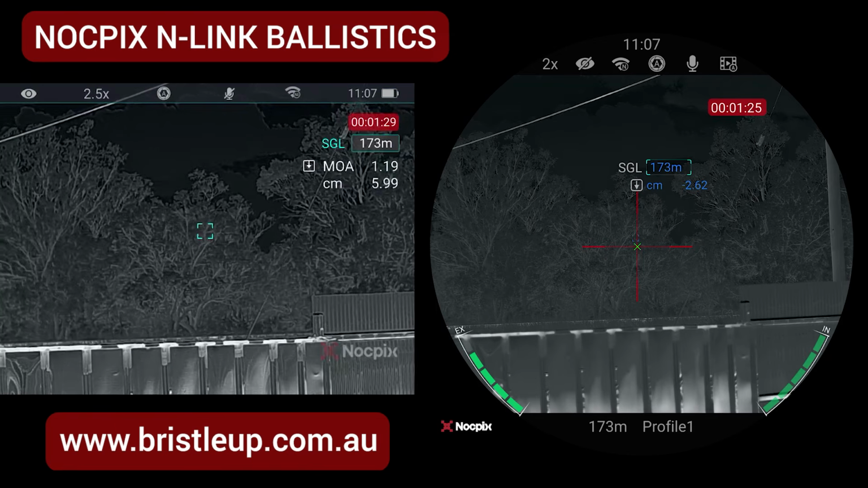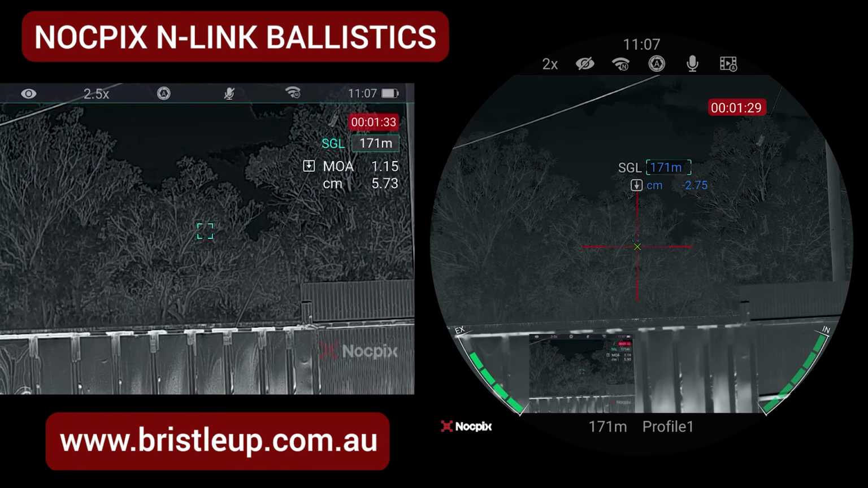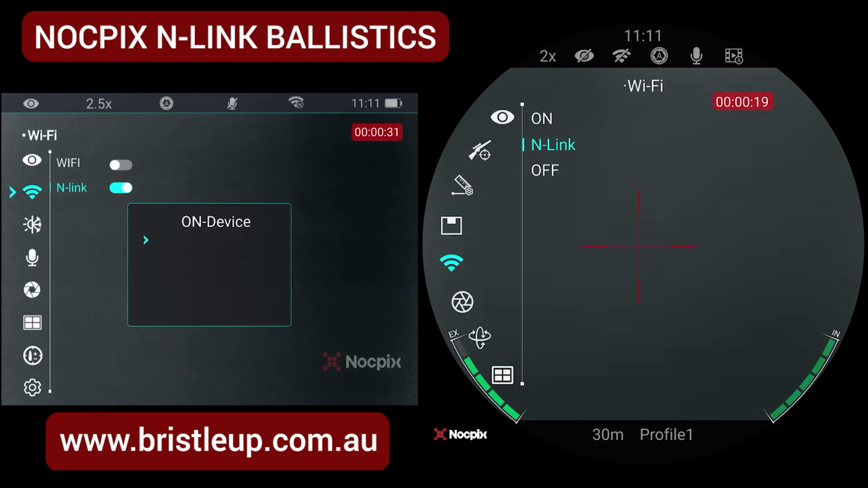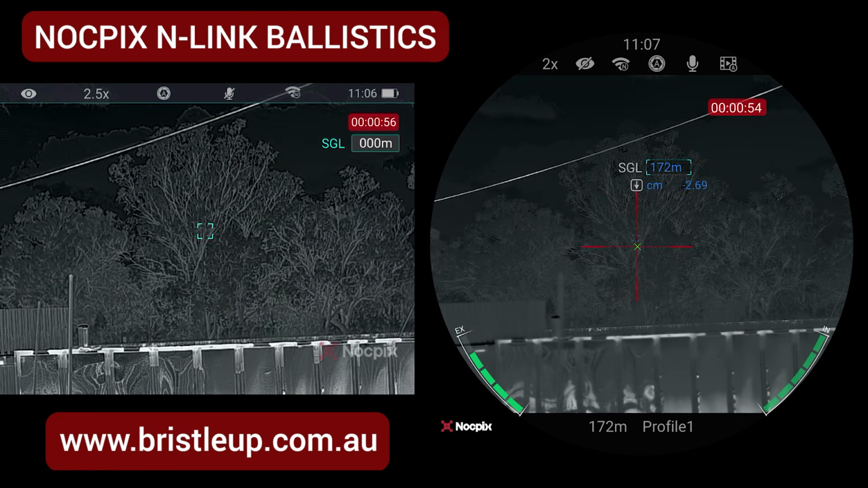Let's take a look at how the ballistics calculation and LRF work on the monocular and how it can communicate with other Nocpix scopes. Firstly, you need to connect the 2 devices. You do this by going into the menu system, going to Wi-Fi and turning link on. The scope will then pick up the Lumi or Vista device and you'll be able to connect to it.